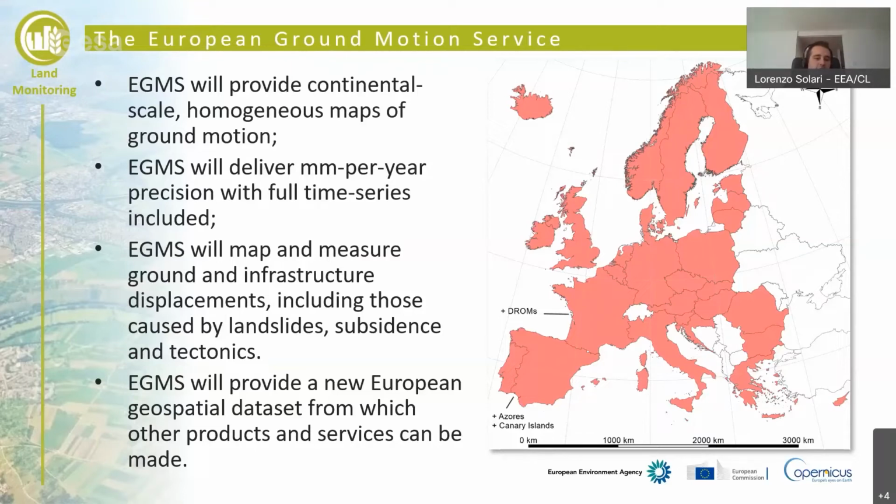The EGMS will provide a new European geospatial dataset from which other products and services can be made. This is fundamental, and I will explain later how the EEA will try to distribute this new product to as many users as possible.